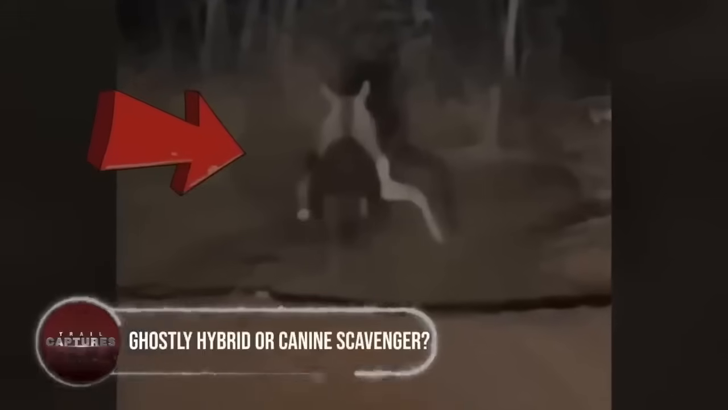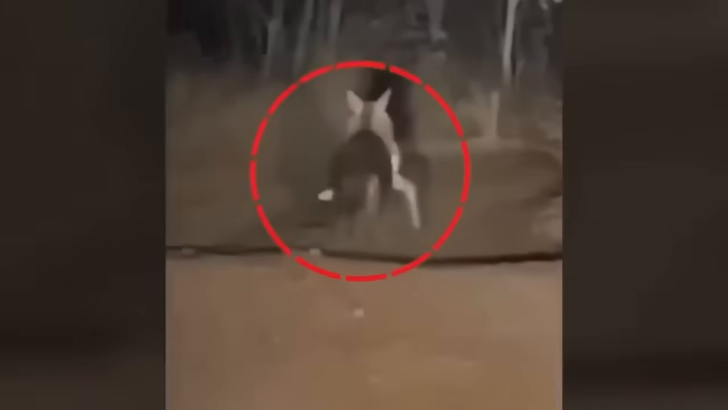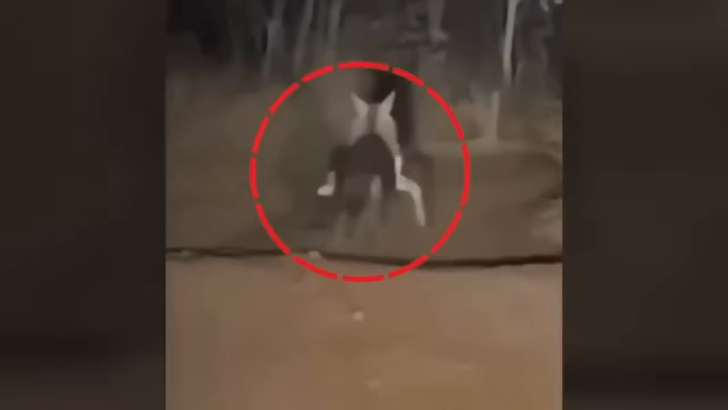Ghostly hybrid or canine scavenger? This video surfaced, leaving everyone pondering if they were witnessing two animals combined into one. The uploader was convinced they stumbled upon a ghostly creature, an otherworldly fusion of coyote, zebra, and wolf. While it's a fascinating notion, we have to put that idea to rest. As we carefully analyze the video, a different conclusion emerges. The footage likely captures a cunning canine carrying the remains of other animals, adding to its mysterious aura.